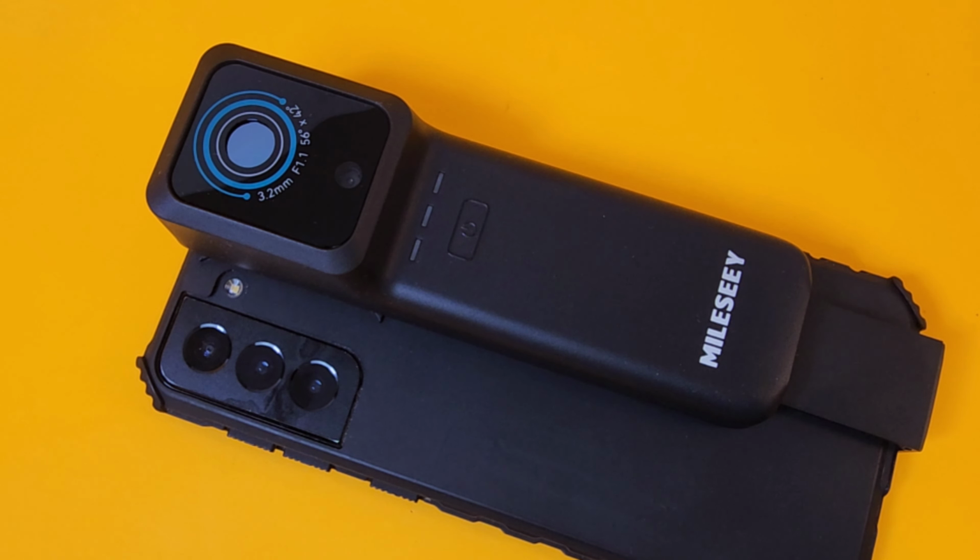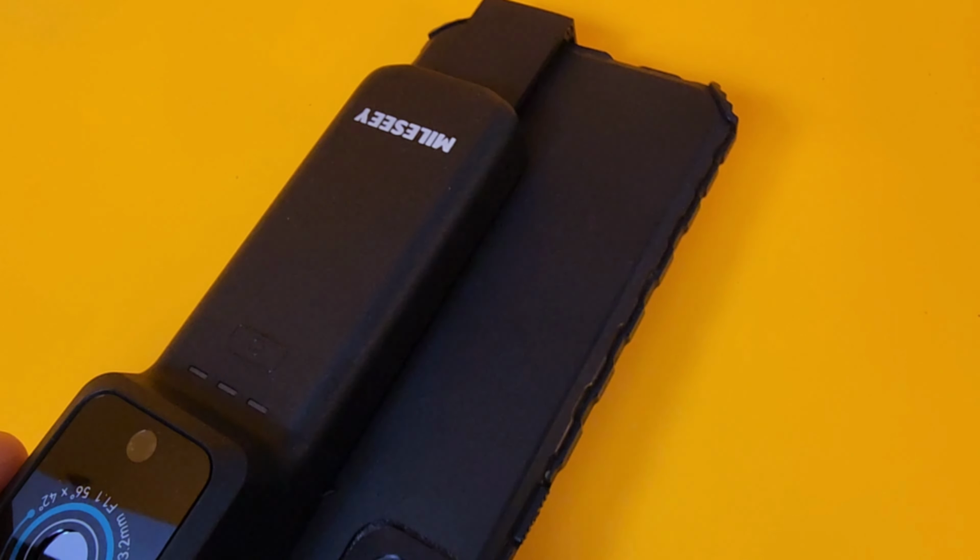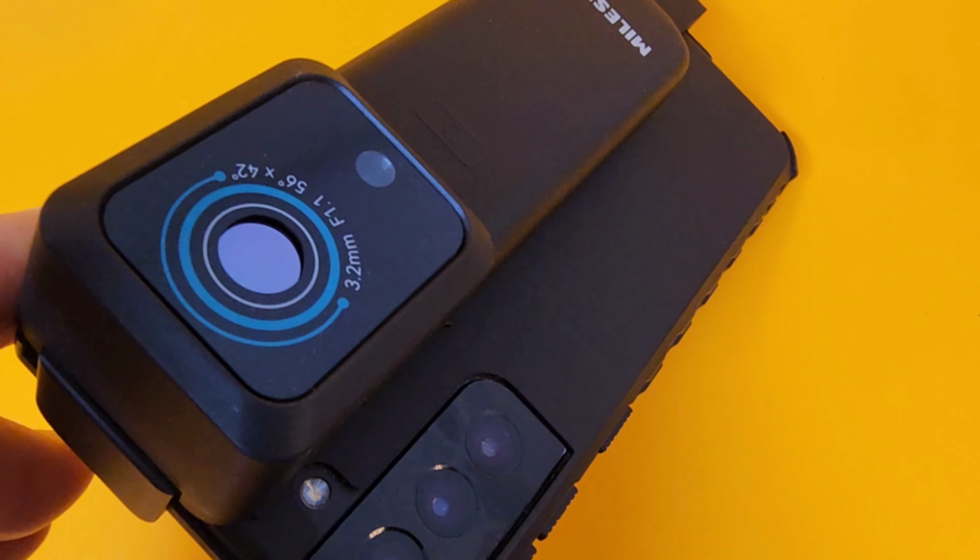As I mentioned earlier on, you can attach this to your phone if you want. You don't need to, but if you want a sort of hands-free attachment to the phone to take your thermal images, very cool. As you can see, it is snug as a bug in a rug. Look at that. That is not going anywhere.